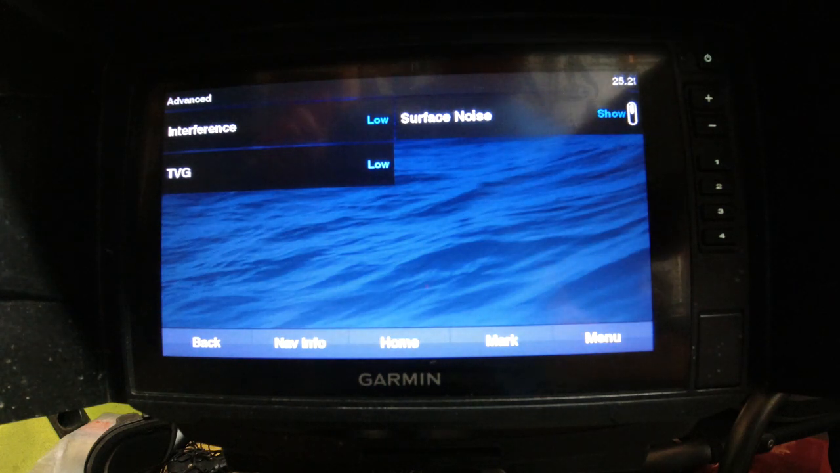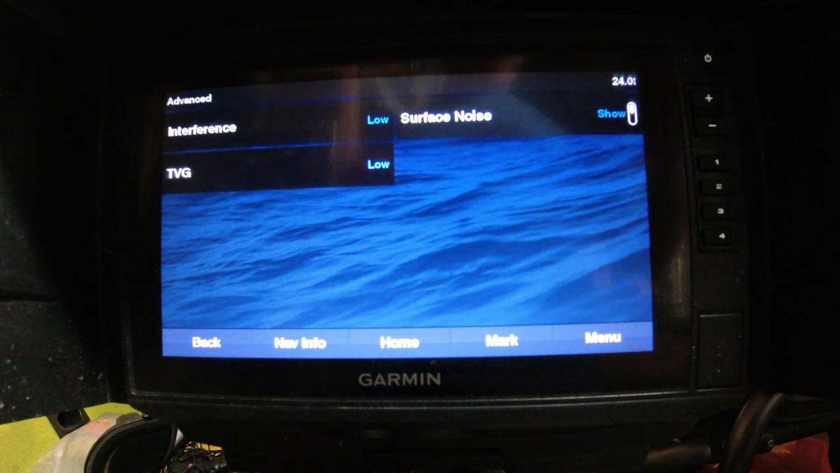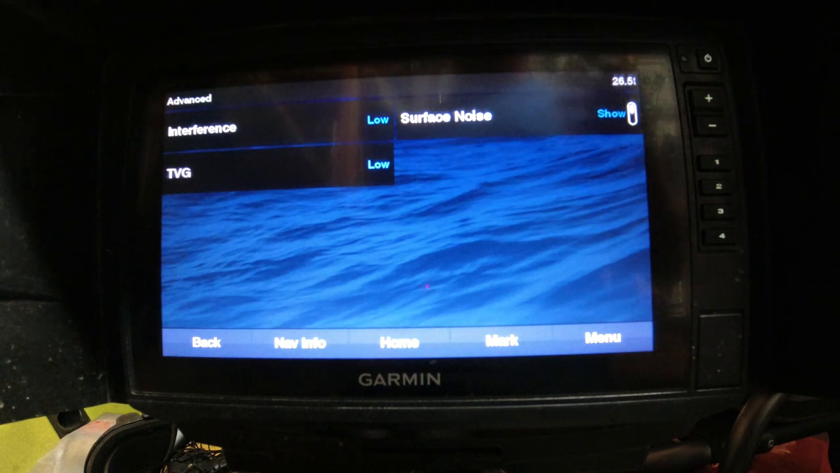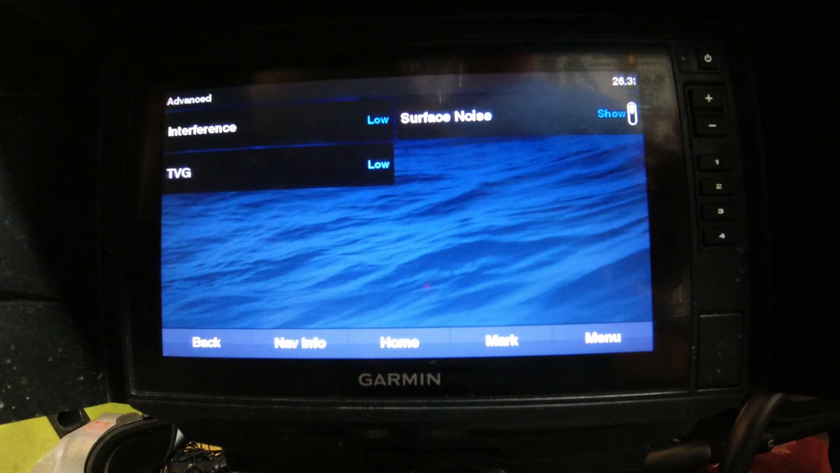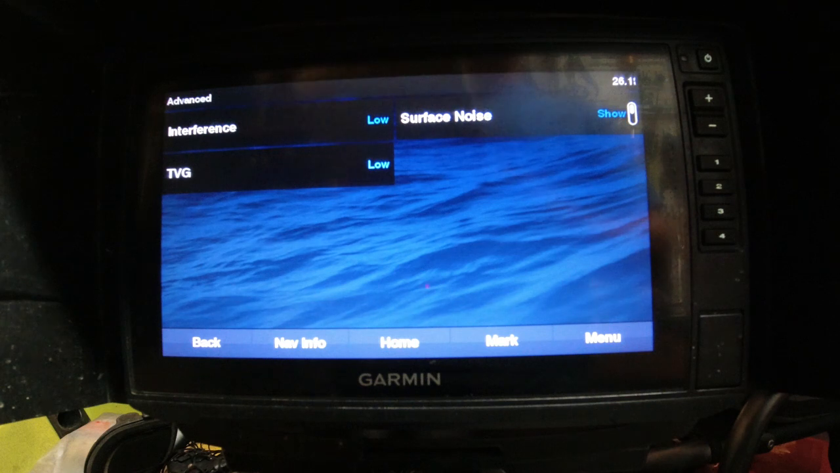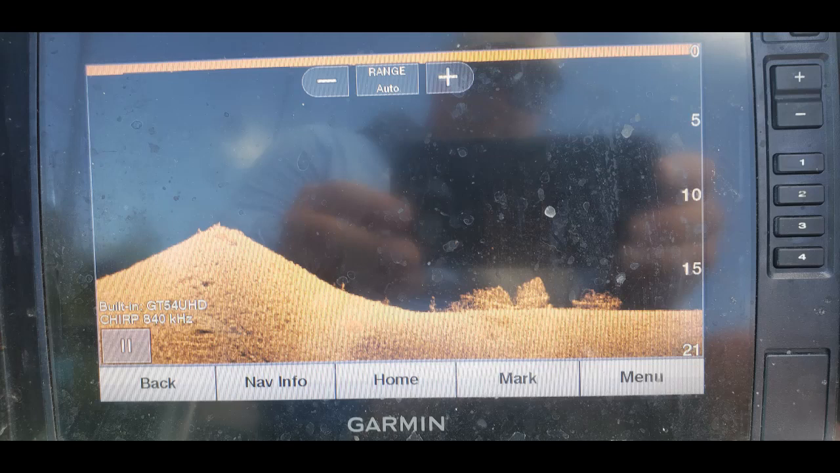TVG I have set on low, and again, this is another noise reduction, and it has a little bit more to do with the mid water depths and deeper, or consistent throughout the water column. I have mine set on low because I really don't fish much below 30 feet, and when I have that cranked up, I feel like I'm losing a little bit of image quality in the shallower depths under 30 feet. And I have my surface noise showing because honestly I don't have a lot of surface noise, and sometimes those are small bait fish that I'm trying to pick up on, so I have that turned on.